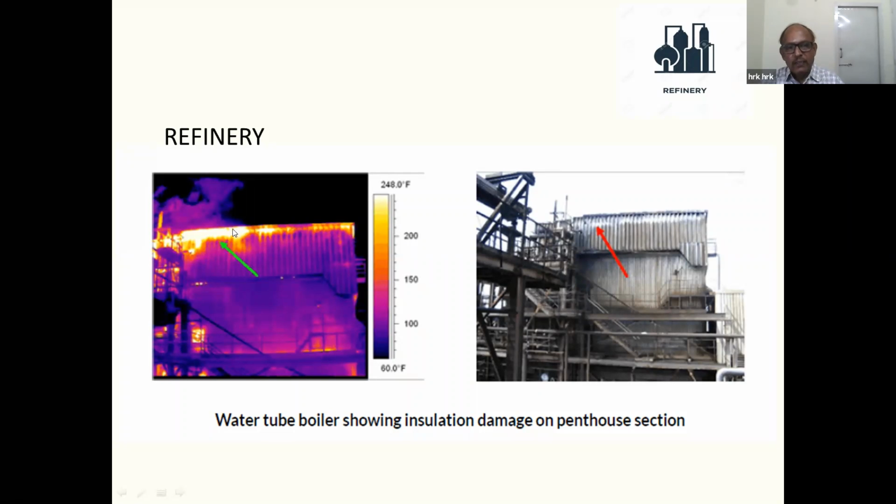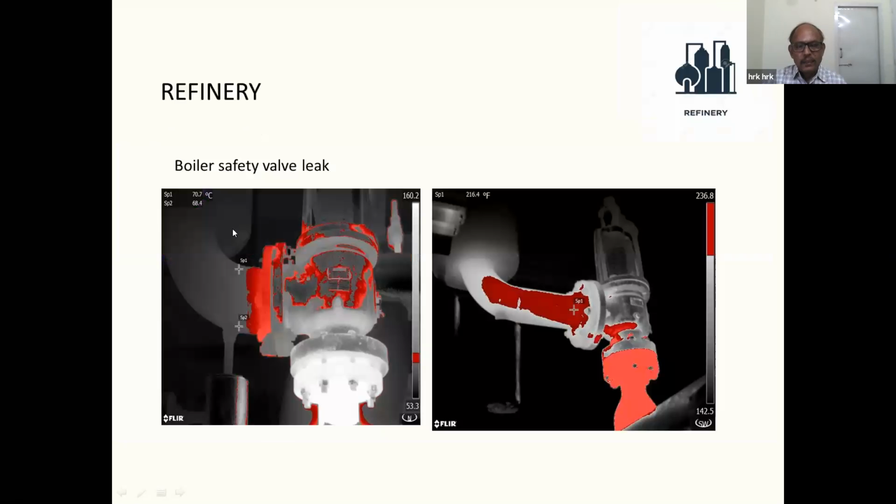So we can take corrective action and bring it to the normal. This is again a classic case of a safety valve. It is a mechanical device. If it is not properly seated, or the springs are not rated to withstand the pressure, then there will be a leak of steam from the boiler.